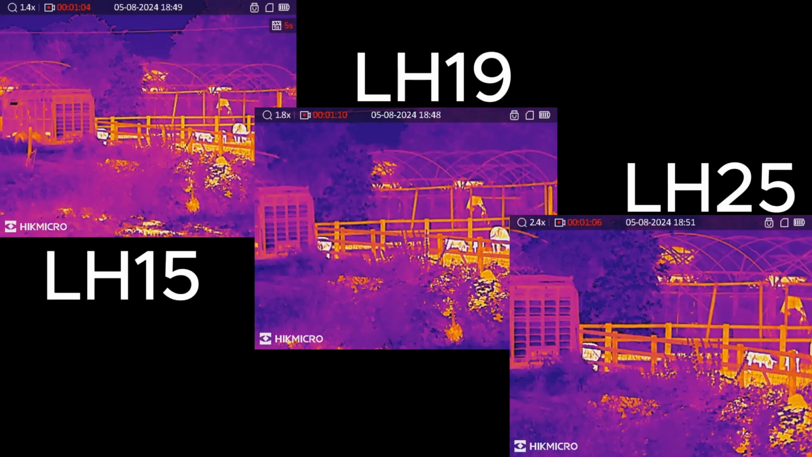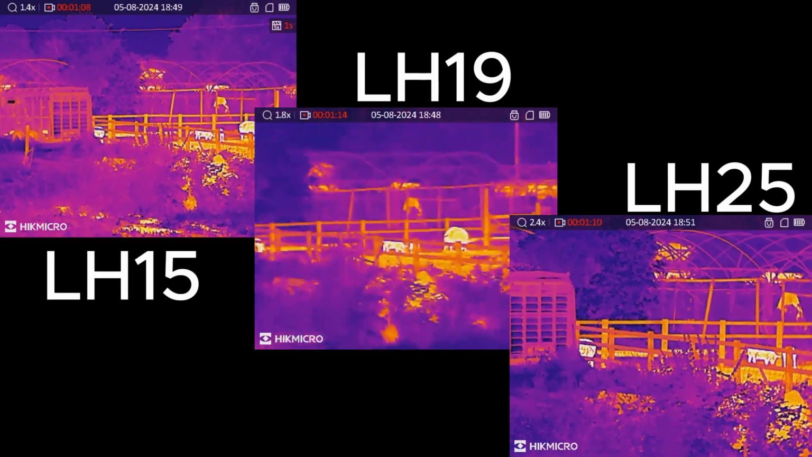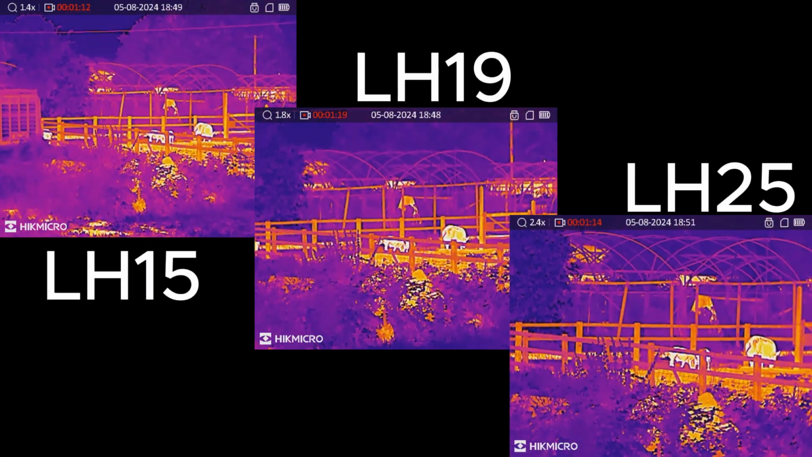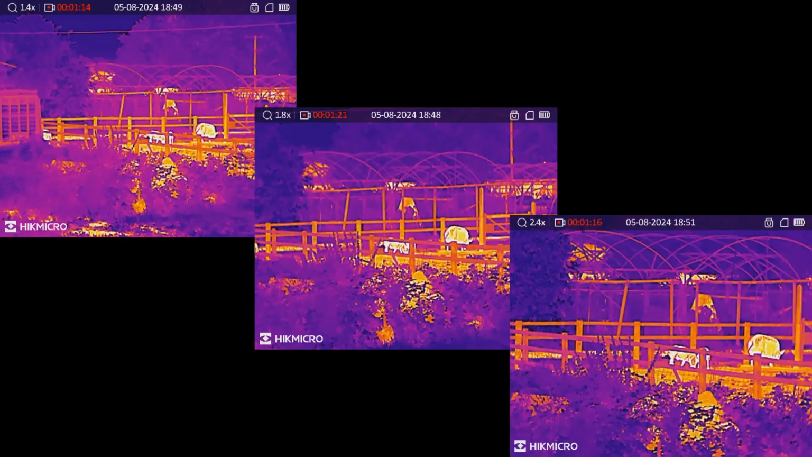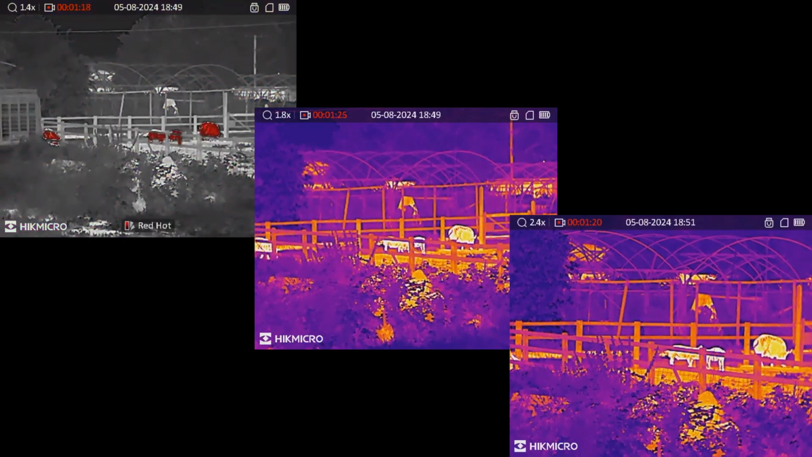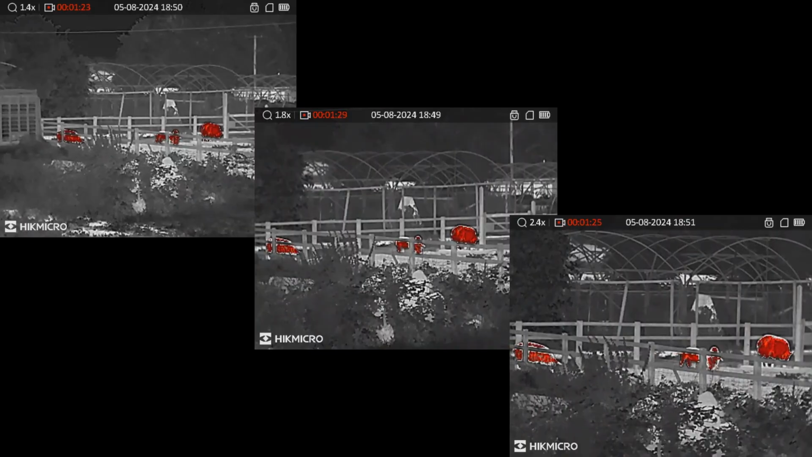So not an ideal day to do a thermal test. It's been very hot. It's actually 23 degrees at the moment. So on this video, that is how all three of these scopes will appear. So 15 on the top left, 19 in the center, 25 on the bottom right. Doing this so you can see the different fields of view you can see with all of those three scopes.